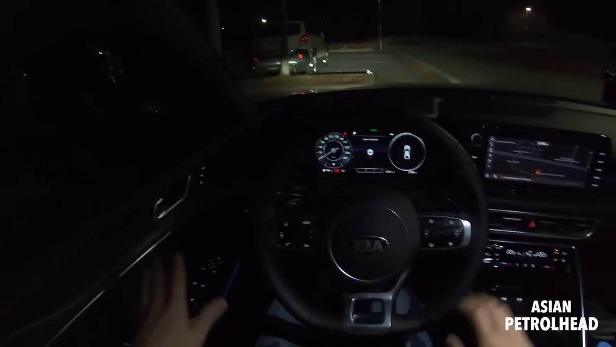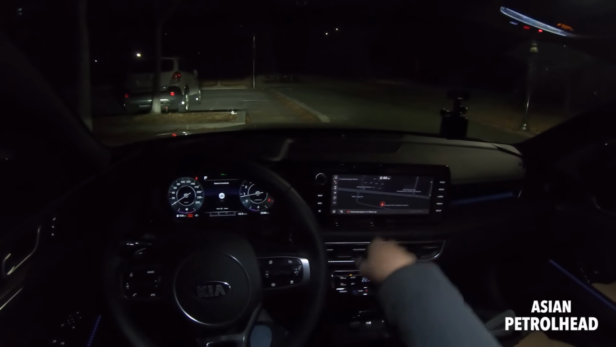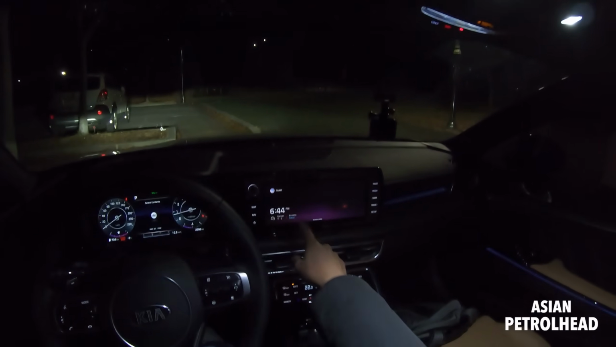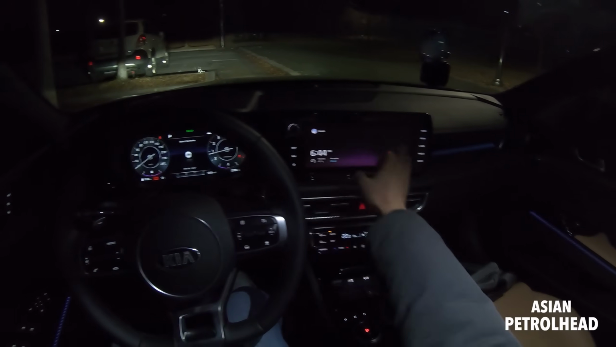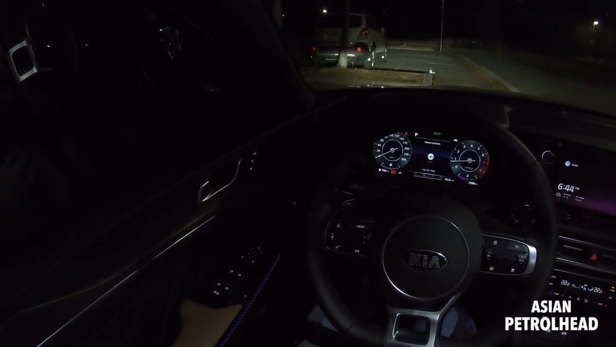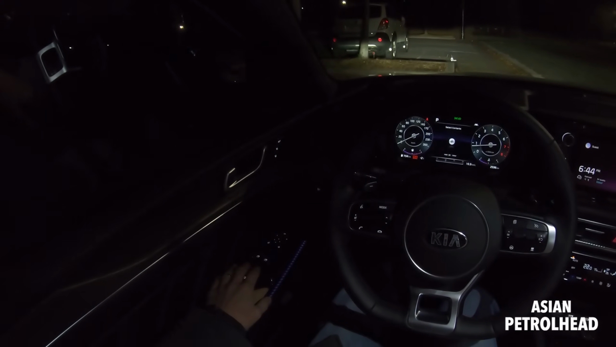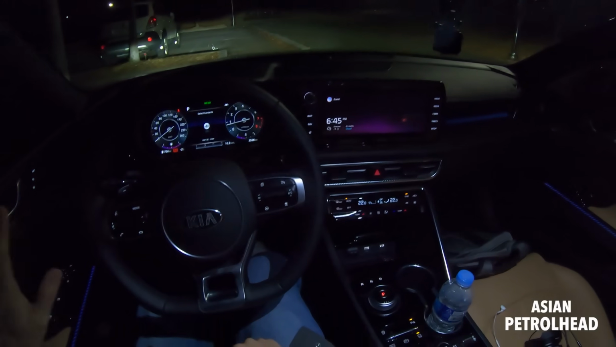Okay, when you get inside, you have 2 large screens, a 12.3-inch gauge cluster and a 10.25-inch infotainment screen. And it seems that Kia is borrowing the new UI system from Hyundai. Looks very similar. Looks very nice. And it's got two memory seats, head-up display, and 4 automatic windows, that the front ones go all the way down like that. And I'll show you something interesting pretty soon.